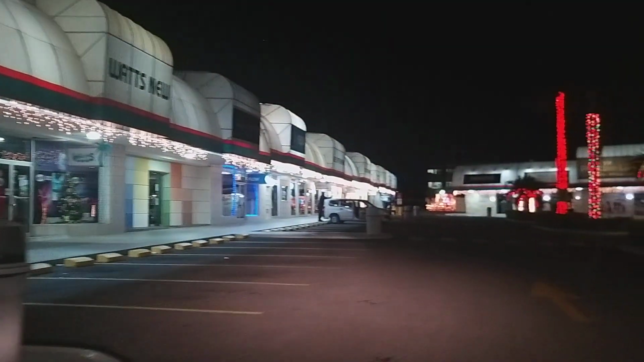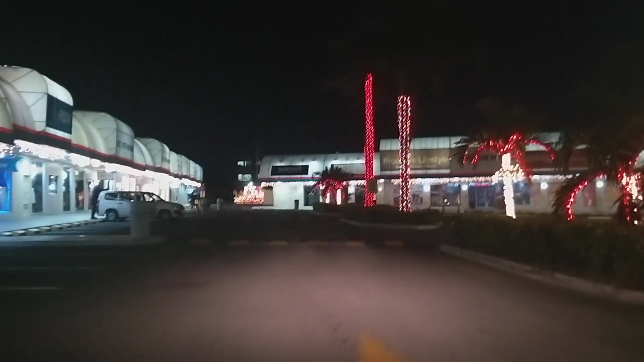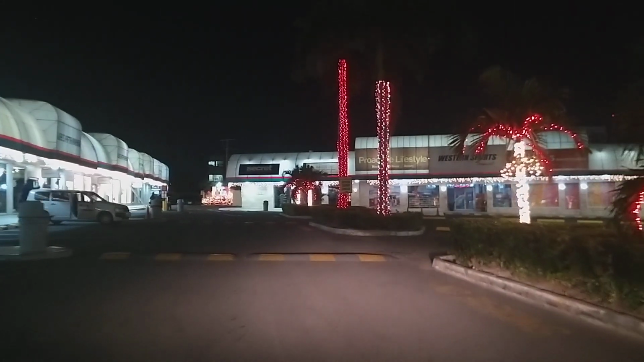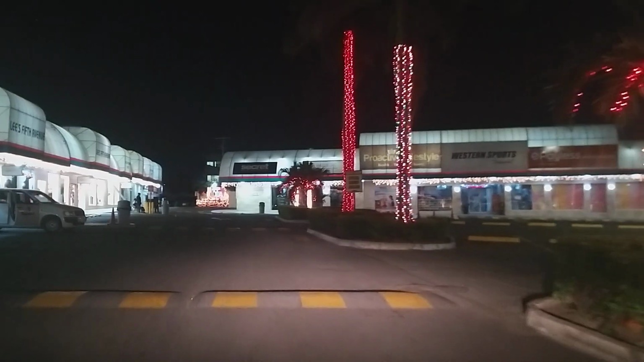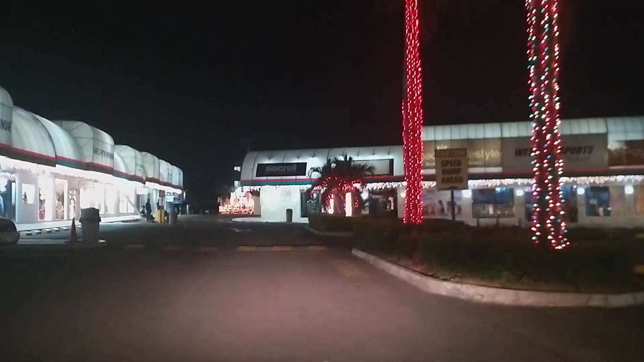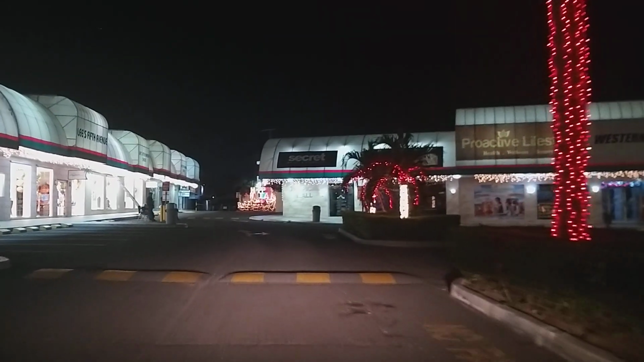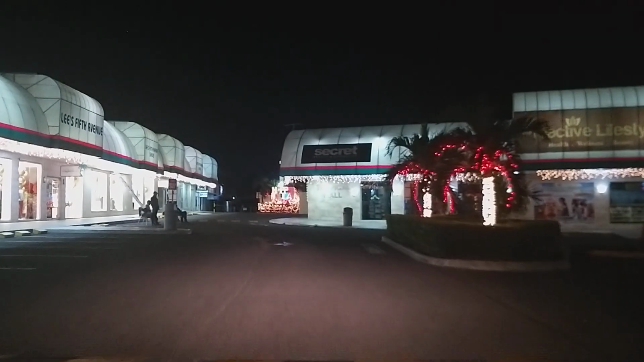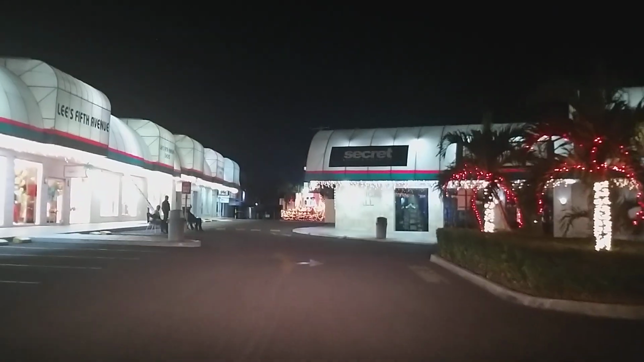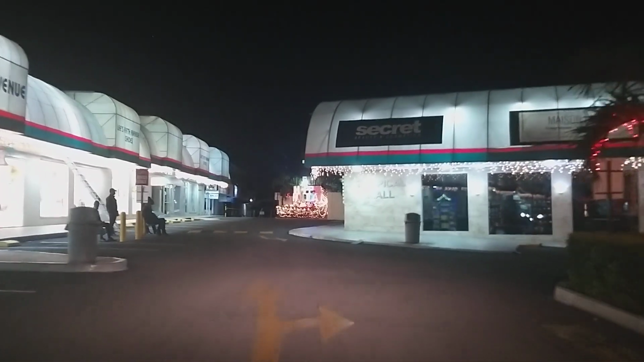They have a very big parking area at the front. That's one thing I think they're known for. Once you come over here, you more than likely will get a parking. There's no question about it. So this is Tropical Plaza. Just showing you guys quickly around the area.